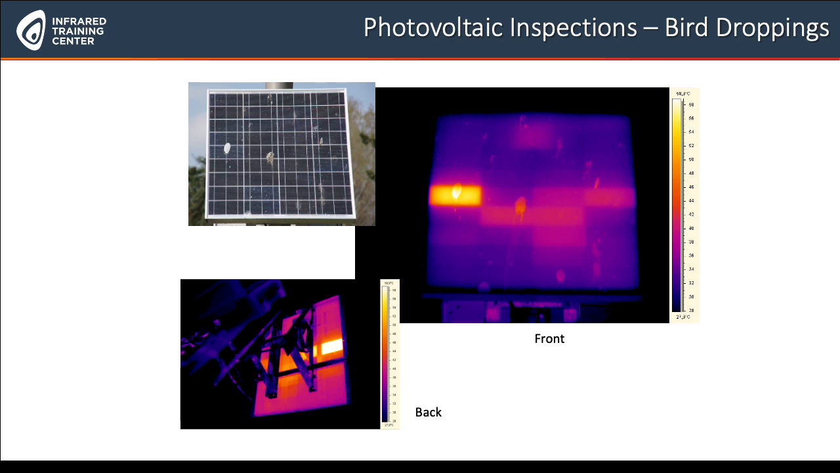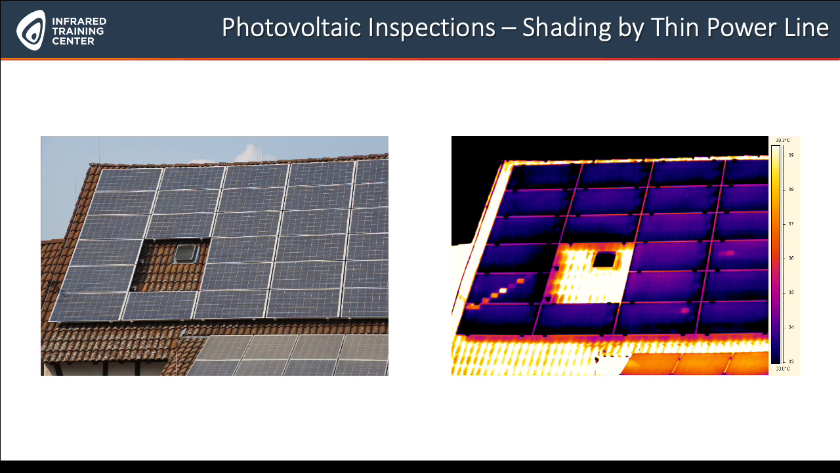Another example we have here is a very interesting pattern. If you look at this diagonal shape on one of the modules on the bottom left, you cannot really see what it is from the thermal image, but you can see it in the visual image. There's simply a power line on top of that roof, and that is covering or shading one of the PV modules. So that's causing this kind of pattern here. Very particular example.